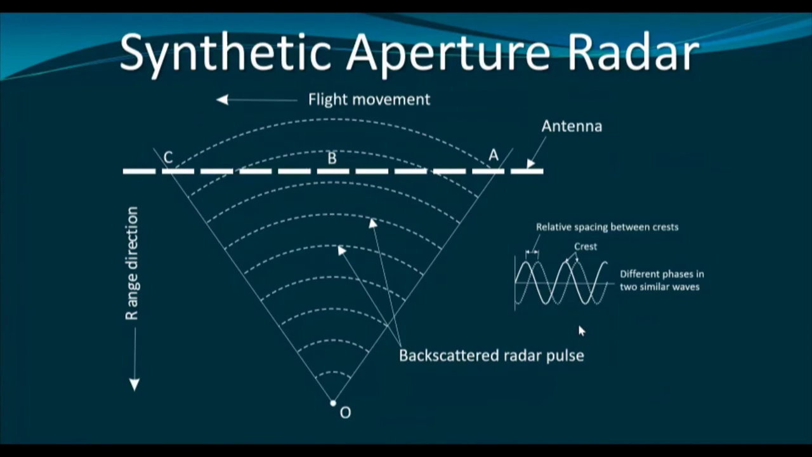In the case of synthetic aperture radar, a synthetic antenna is generated with the use of a small real aperture radar, or rather a small real antenna. So let us consider this as the real antenna, and this antenna is synthesized to generate a larger antenna. How is it possible? See, this is the top view.